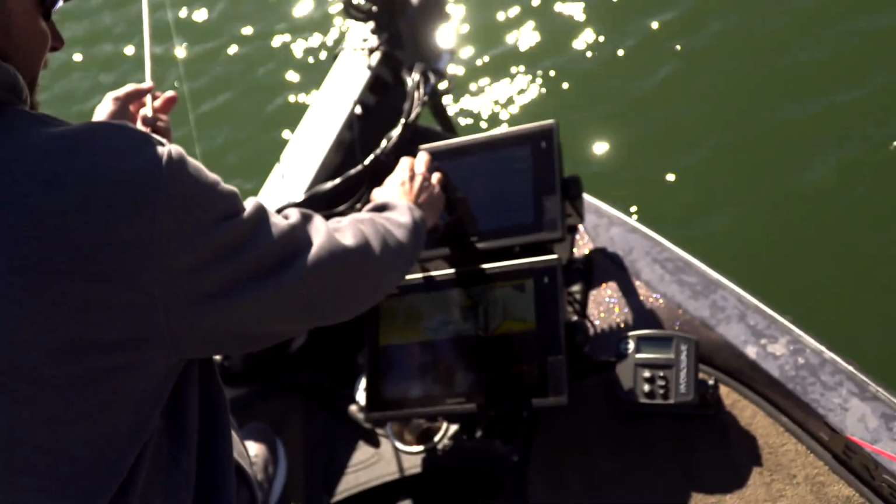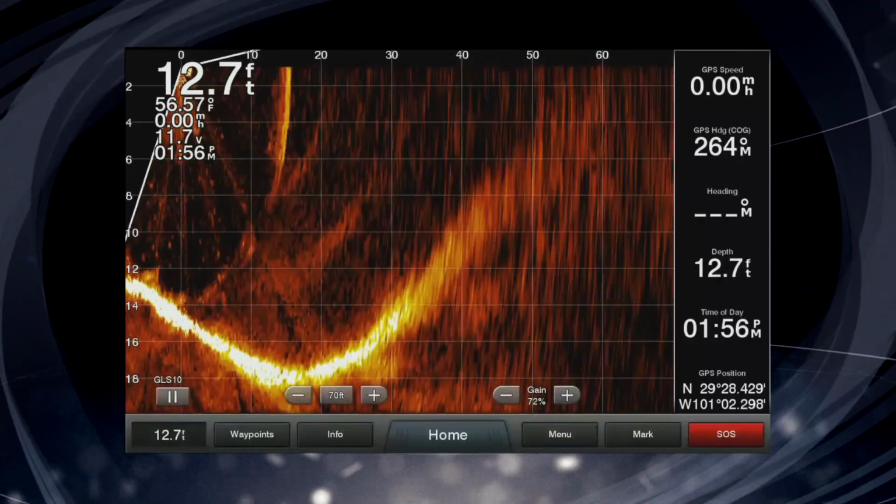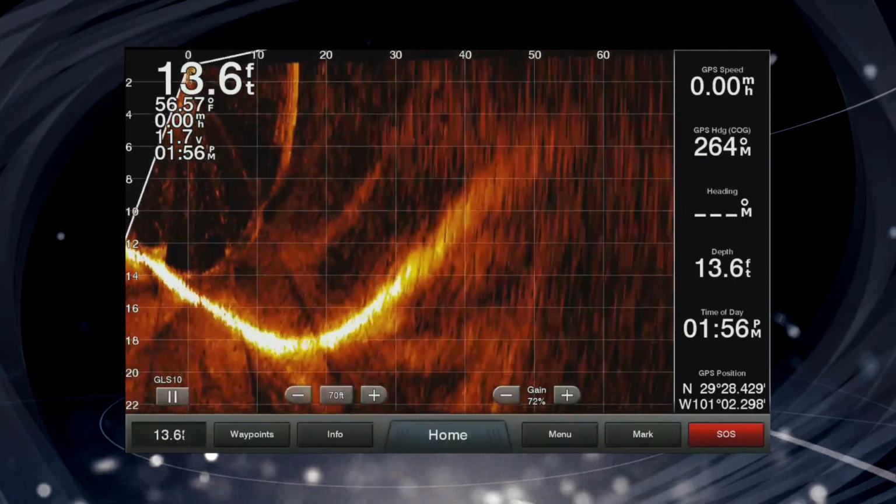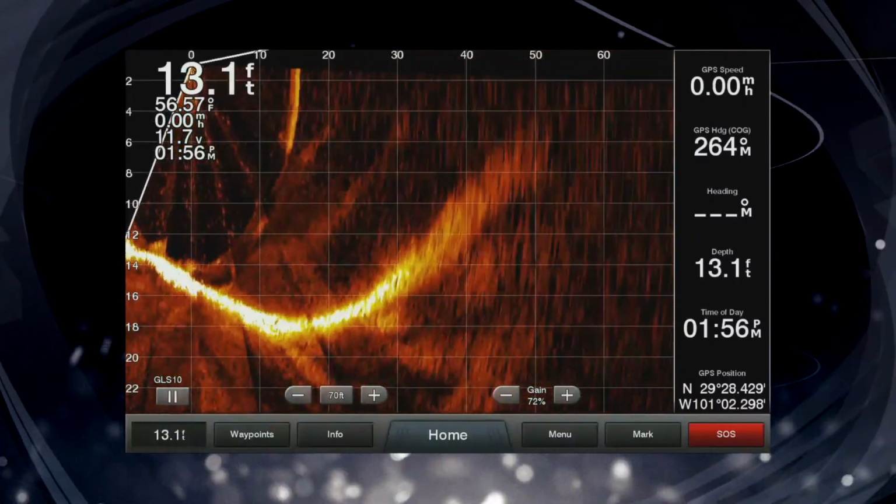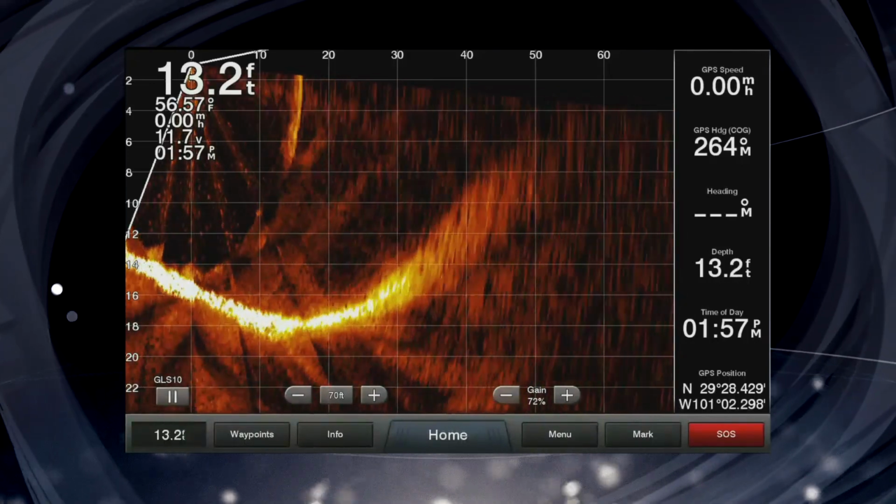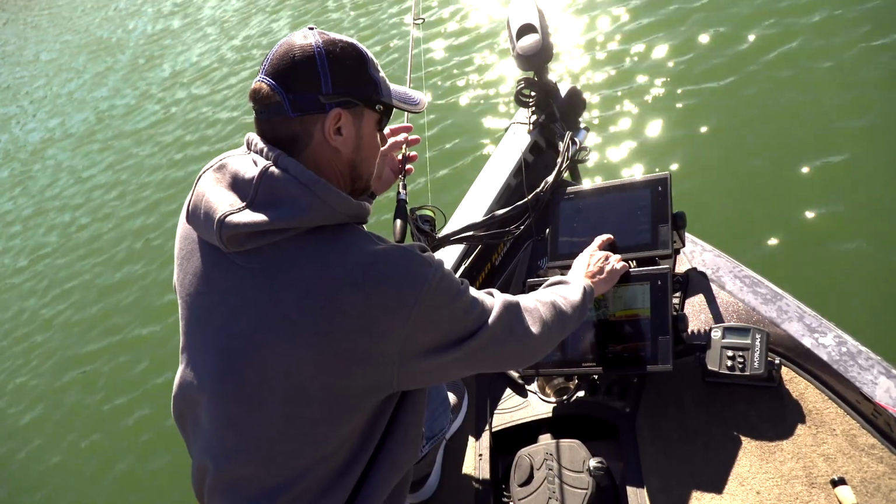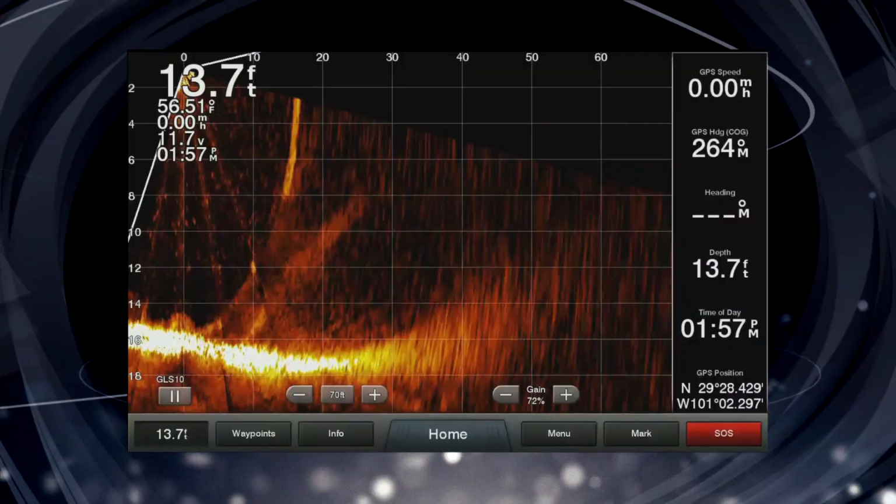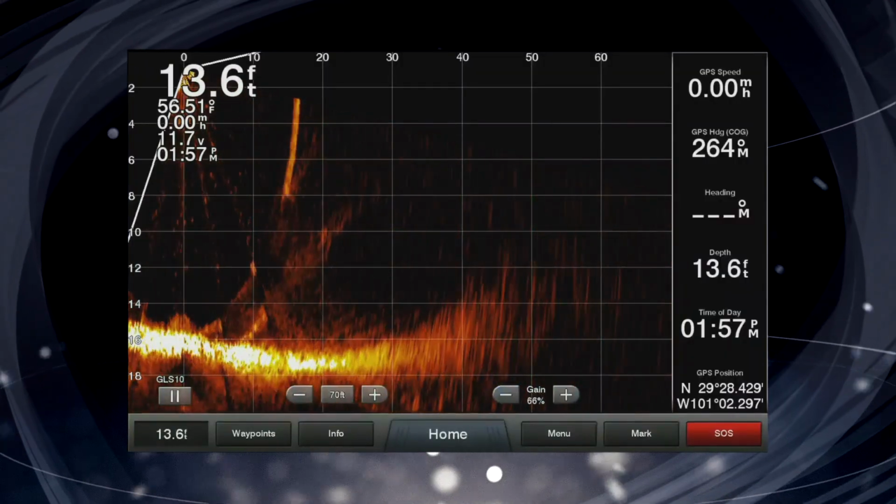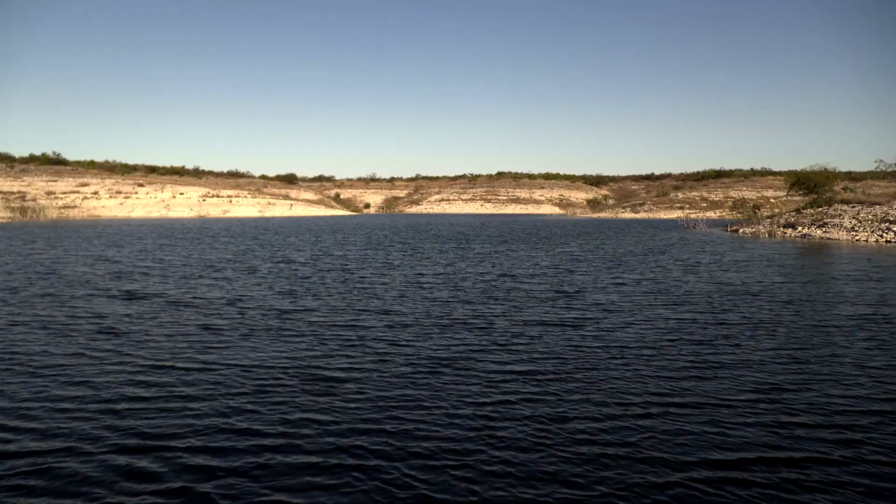First of all, you can see here the scale on the top. Right now we're at 70 feet. This is how far forward we're looking. This unit's set on auto, so it's going to change based on the depth that you're fishing on. So I'll mess with that a little bit. Probably the biggest thing that I adjust is the gain. That's the sensitivity. Other than that, that's all you do.